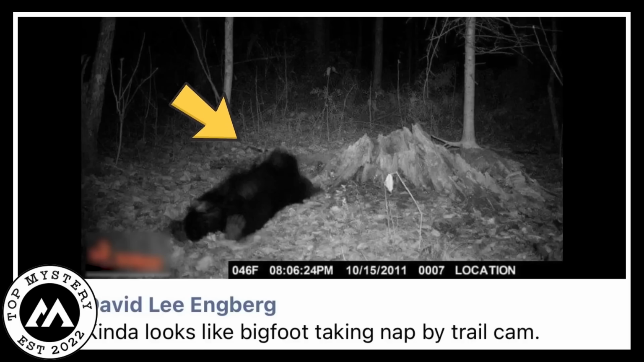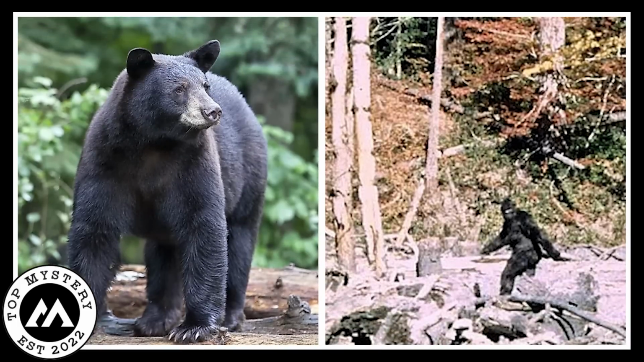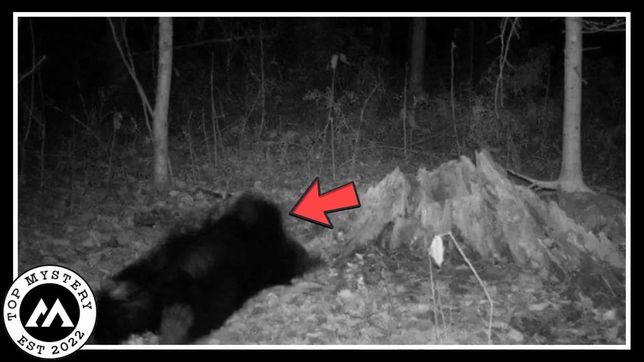David's print turned into a little mystery tale, leaving us all playing detective. What is your take on it? A bear's doze or Bigfoot's secret nap spot? The internet is buzzing with ideas.